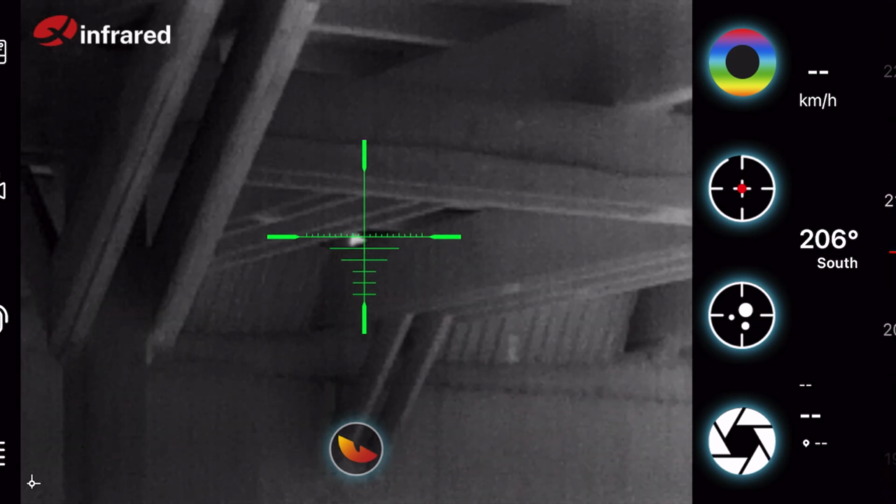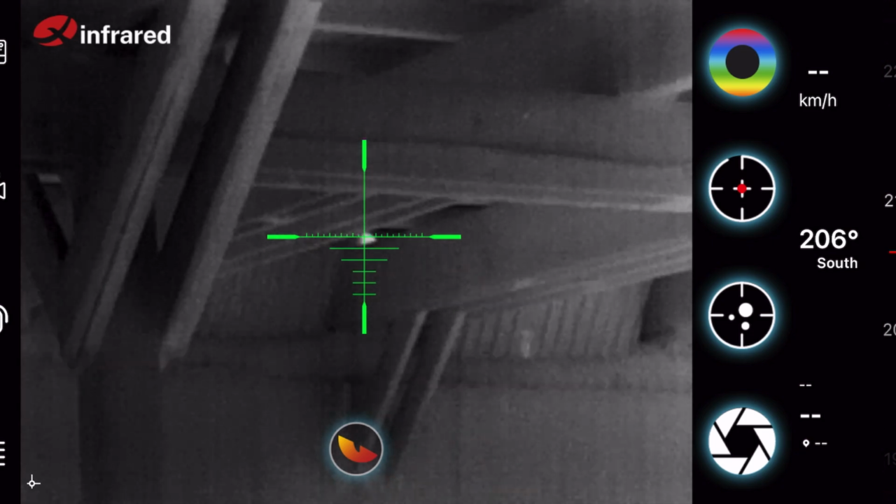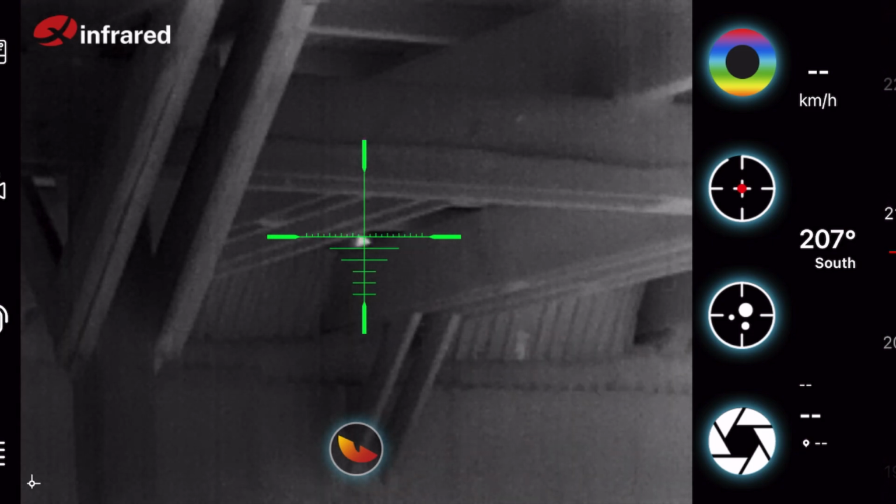A couple more shots, if nothing else, to show that we're not perfect. And then we'll head back to the bench and wrap things up.